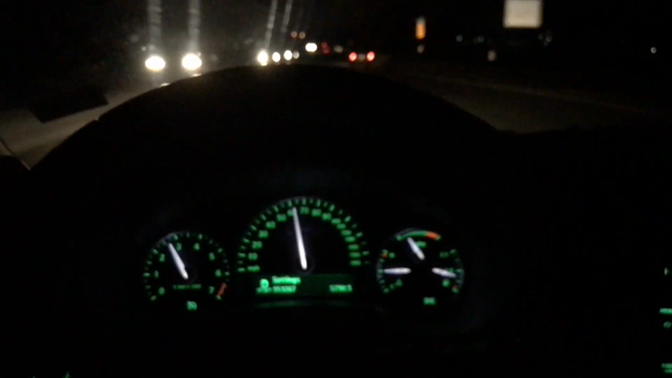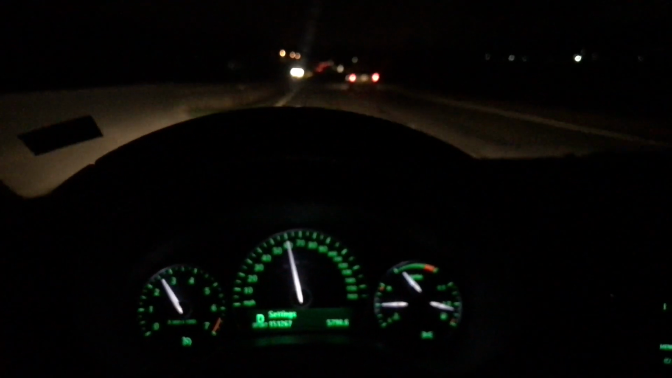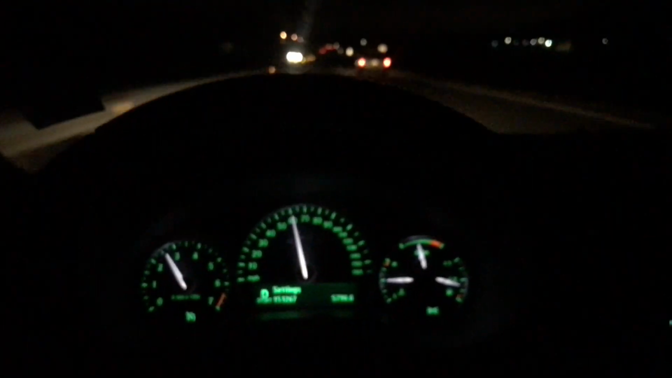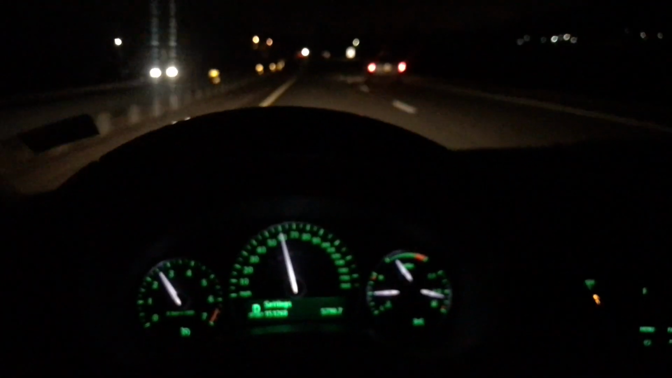Comment. Tell me what you think. Should I get a tune for this car? It's not like it's $30,000. It's $3,000. But it's just, that little 2-liter turbo is just a hoot.